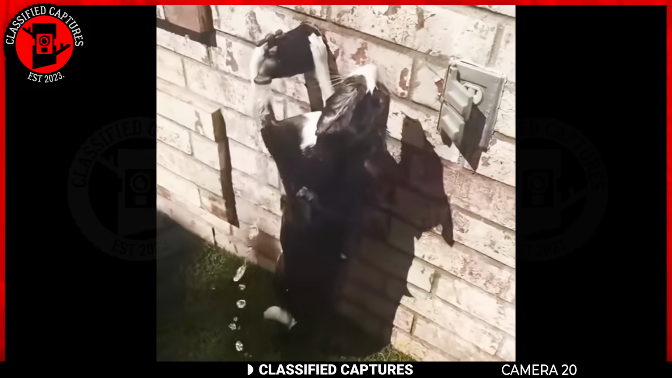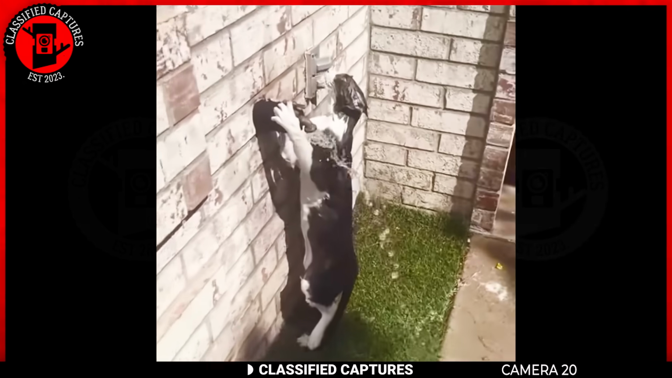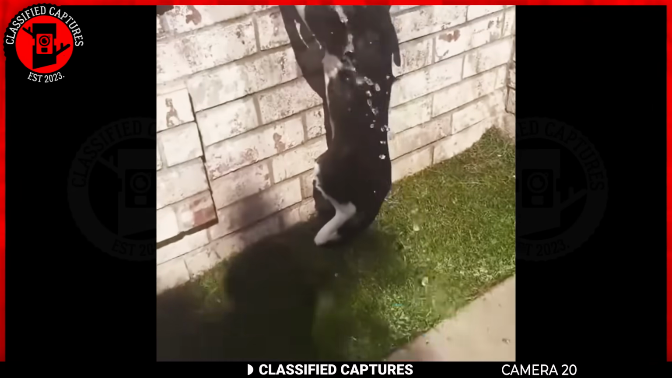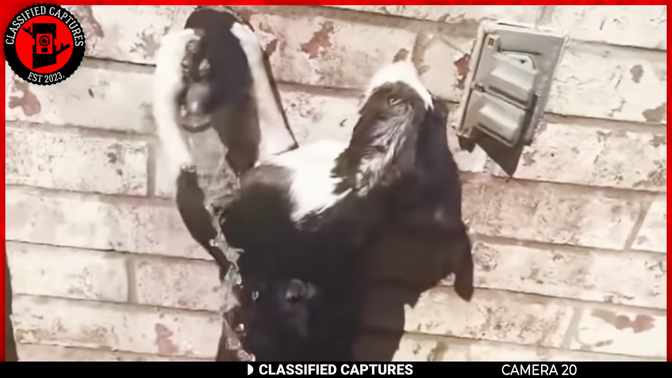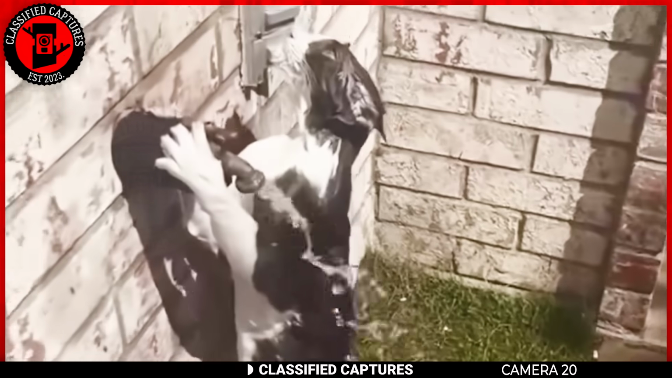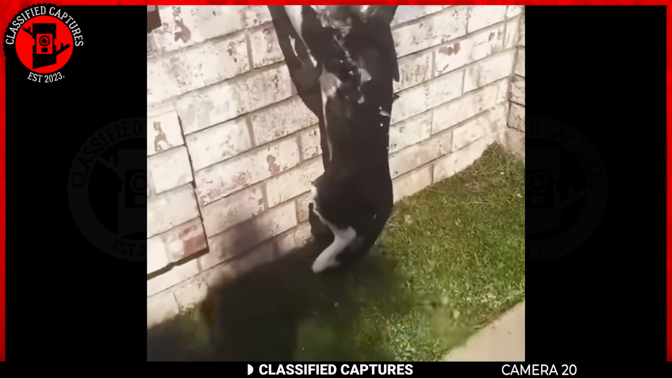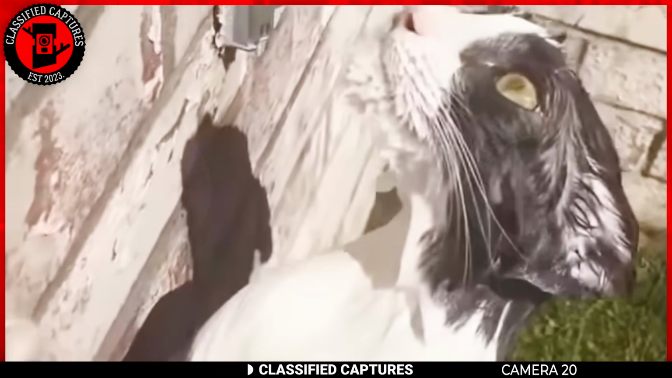Oh, we've got a little troublemaker on our hands. Caught in the act, this mischievous companion was frozen in place when its owner found it meddling with the tap. The guilt is practically written all over its adorable face as the water pours all over it. I can almost imagine the internal debate happening in its tiny head. Should I make a run for it or face the consequences?